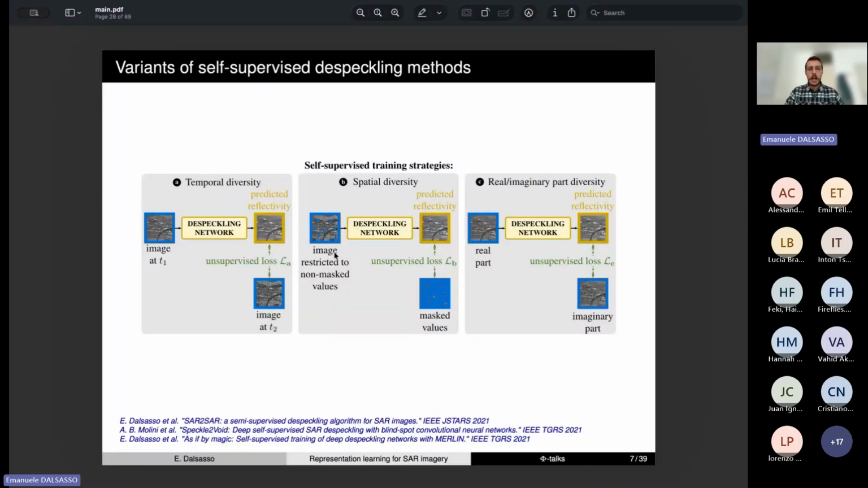Another way to identify diversity in the samples is by masking. So we can extract some pixels from the image and hide them from the input, and then ask the model to reproduce those masked values. And that's the Speckle2Void algorithm that was proposed by Molini and colleagues.